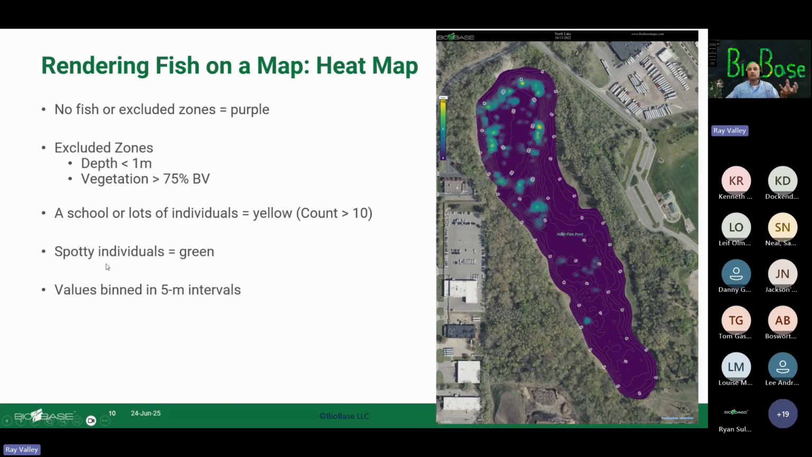The yellow is where there are aggregations of 10 or greater, or where there's a school. For a school, we just give it a value of 10. And anywhere these spotty green dots are, those are individuals. These are binned in 5 meter intervals. So every 5 meters we ask, how many fish were in this 5 meter by 5 meter area? We summarize it based on that.